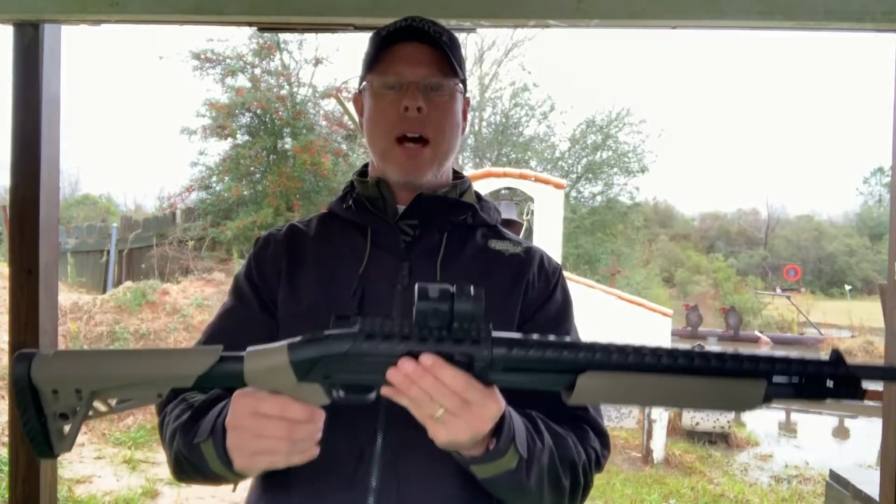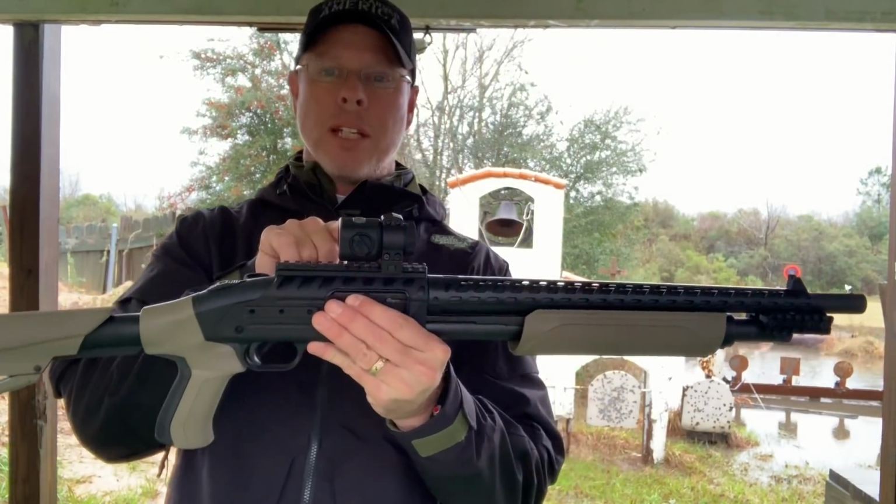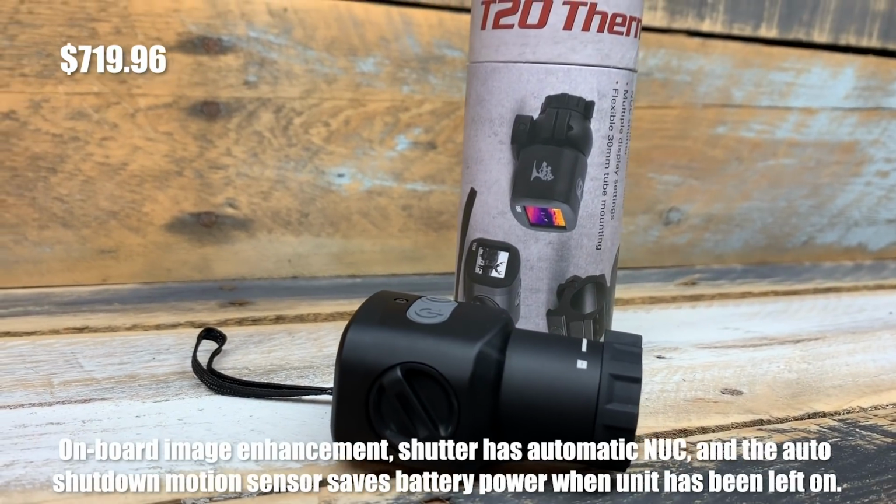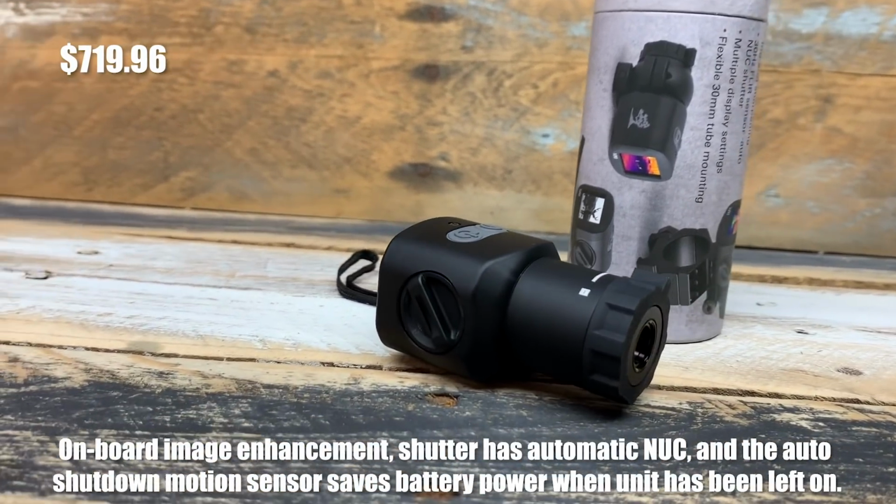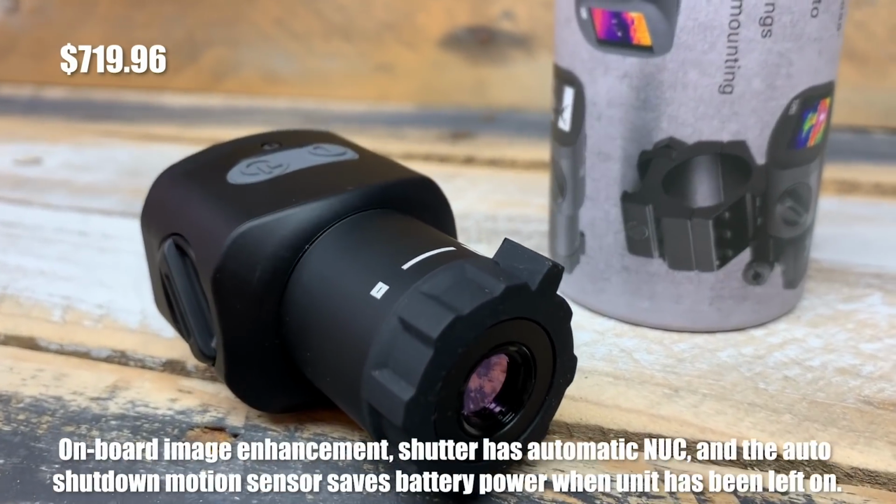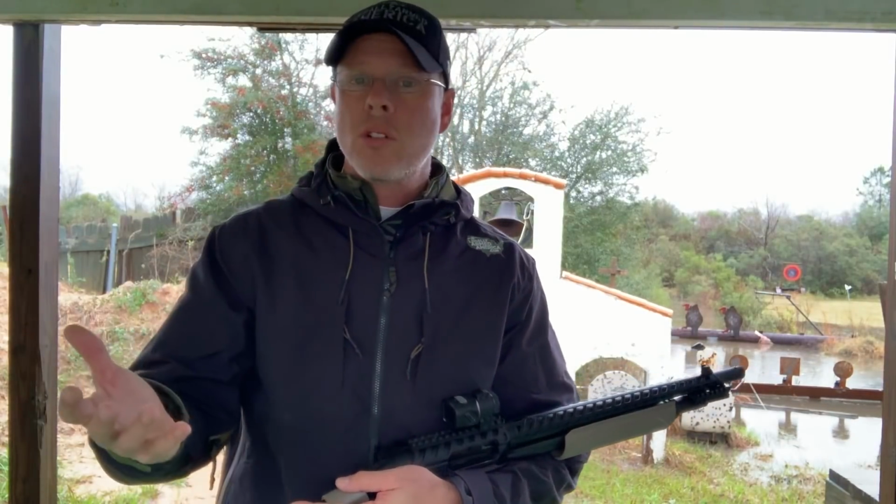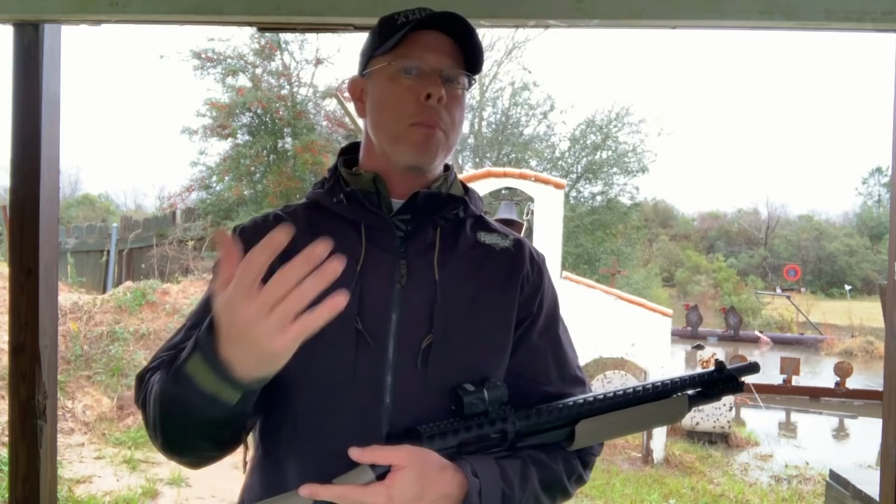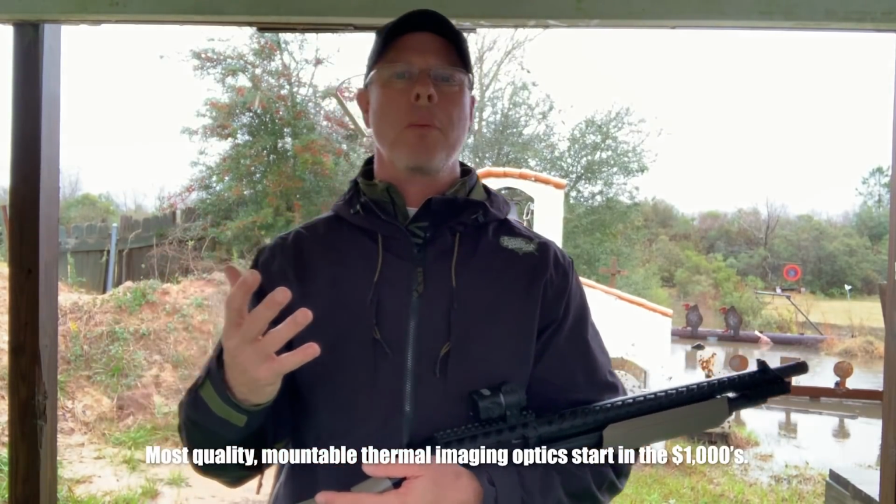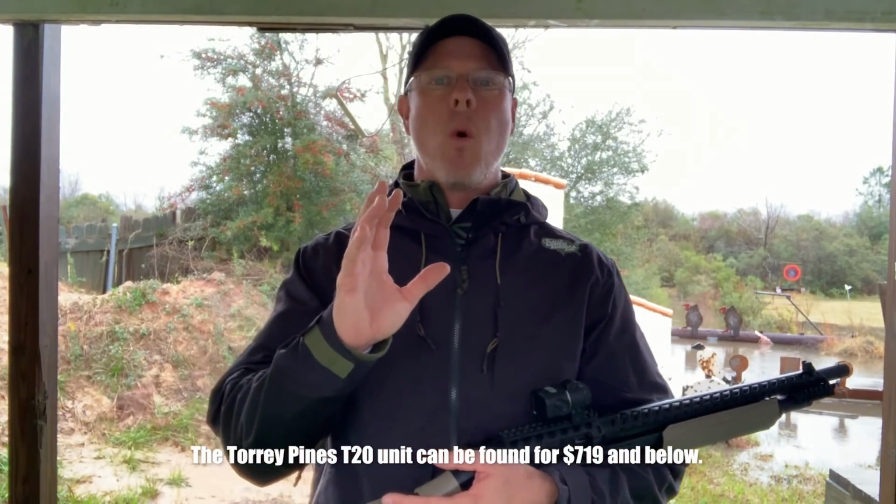Today, we're going to be talking about something I've really been wanting to mess with, a really cool optic. This is a thermal imaging optic by Torrey Pines. Torrey Pines makes some really cool, I hesitate to say inexpensive because a lot of people associate inexpensive with poor quality, and that's certainly not the case here. But most of us who have been introduced to thermal optics know that they carry a pretty high price tag, higher than the average person is typically willing to pay. The Torrey Pines units don't. And I have come to find that their quality is pretty good.